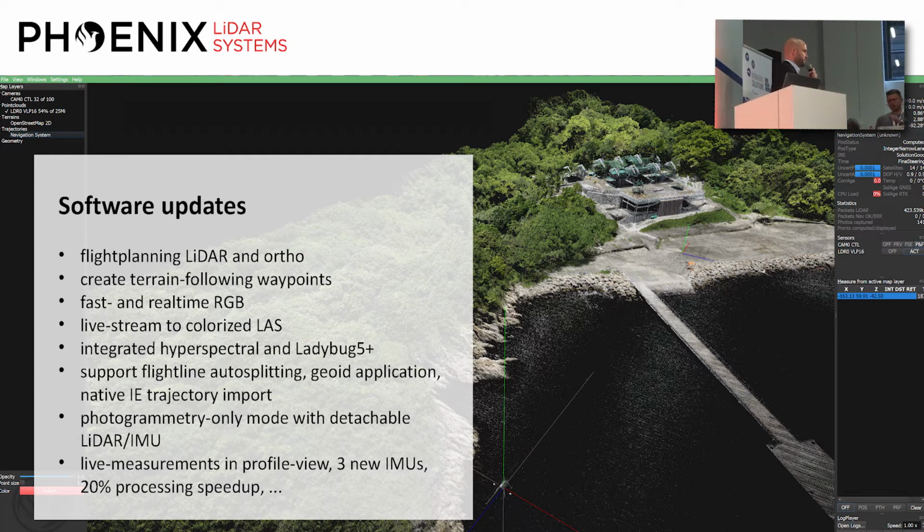Oftentimes customers are very interested in using the photogrammetry part of our system, so georeferenced image capture. Once that works, they're very interested to see that we can directly project the images into the point cloud, which is not accurate to the centimeter like photogrammetry can be, but many people then find out, well, I do have the colors in the point cloud just for orientation, whereas the actual accuracy is derived from LiDAR.